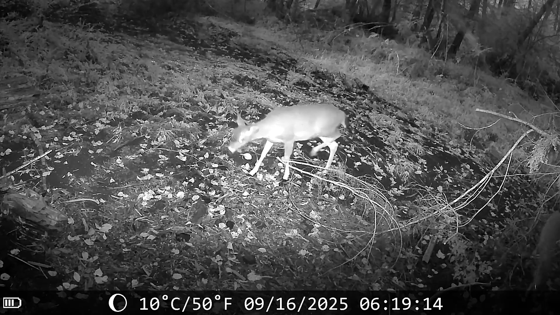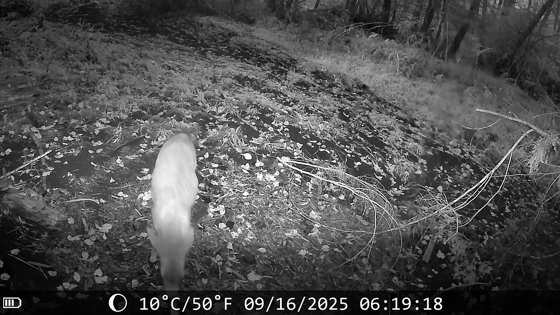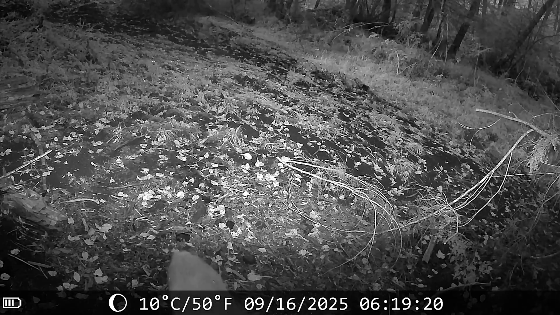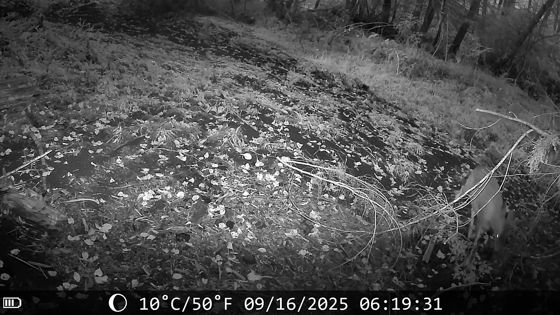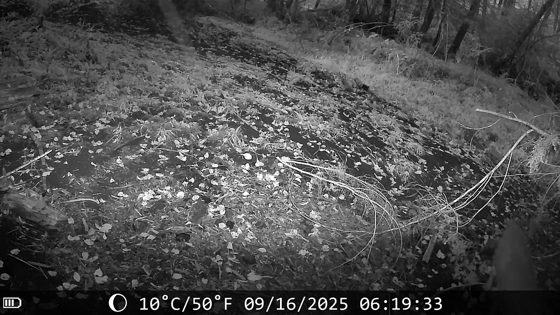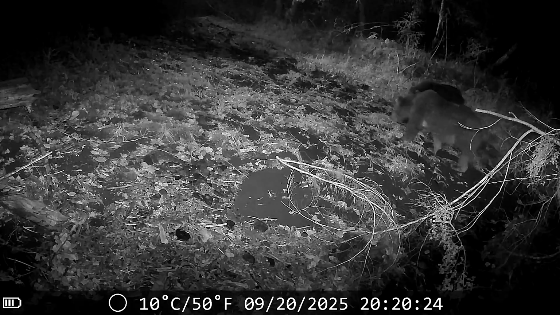Oh, look, we got a deer coming through. 6 in the morning. Oh, got another deer coming, upper right. So this was on September 16th at 6:19 in the morning. I don't see any more. I've noticed in this area there's about 3 of them running together.